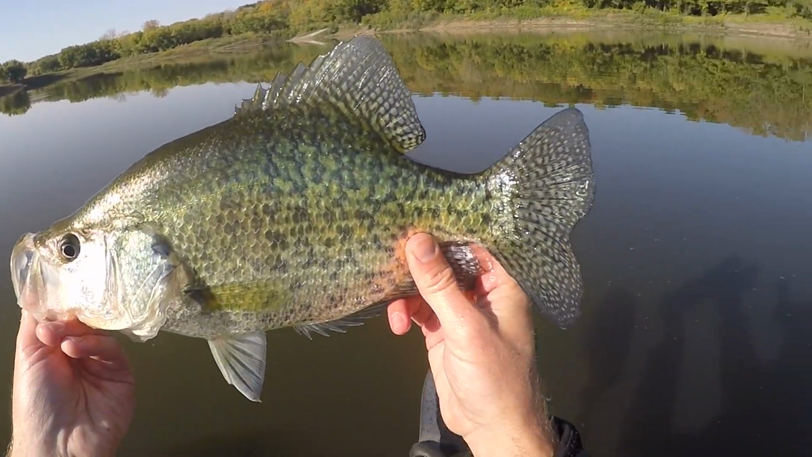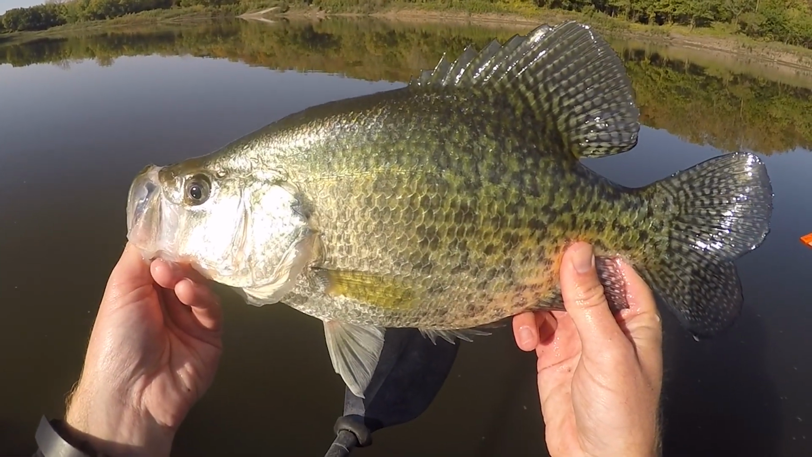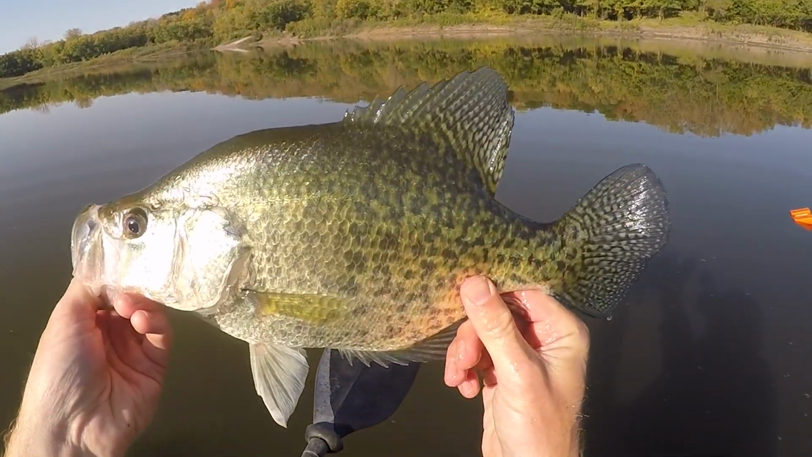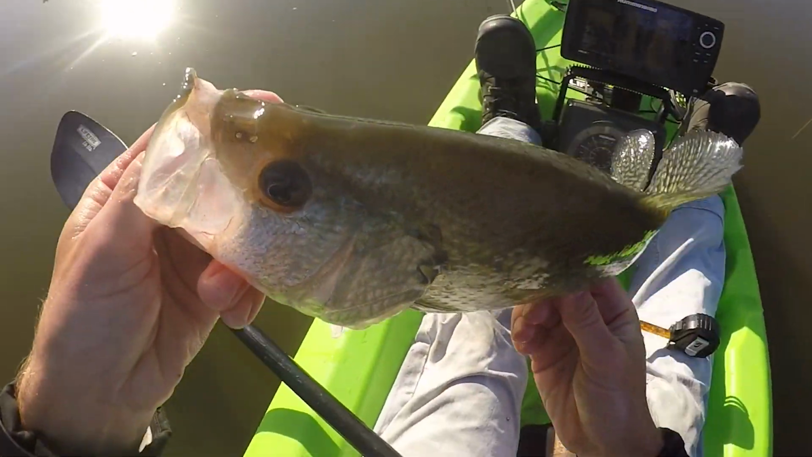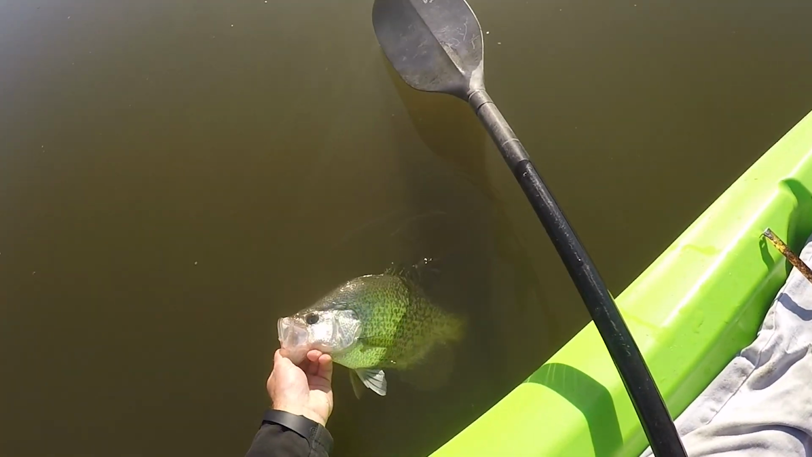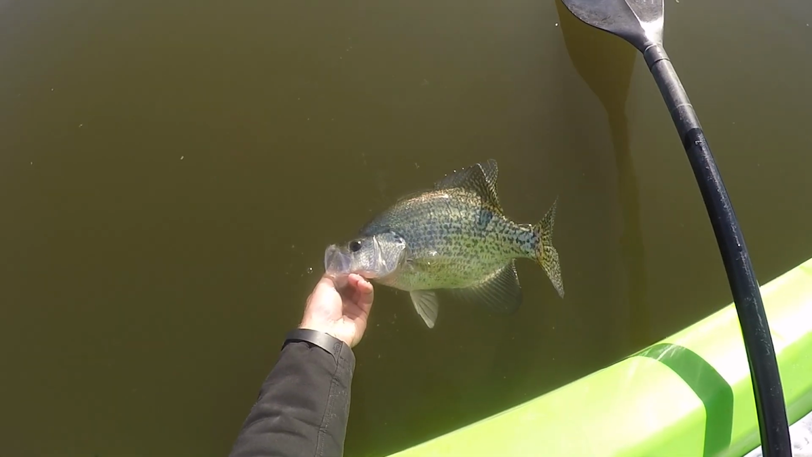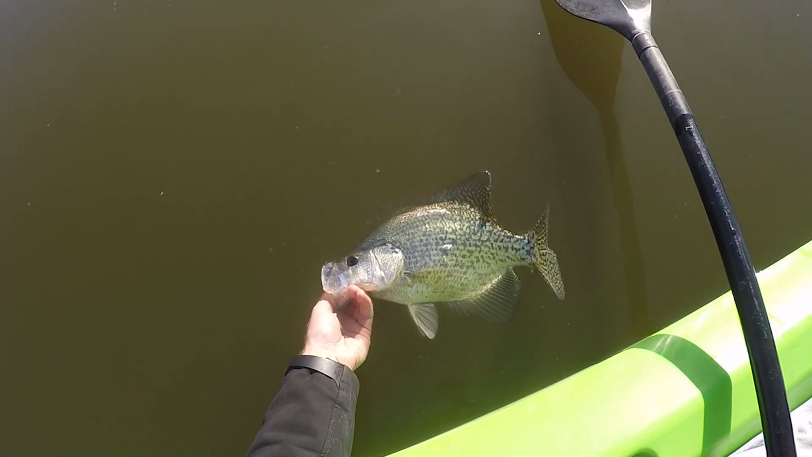Just the juice. Giant. That might be bigger than my first one. Insane. Get that fish back. He's been out long enough. I swear by it, guys. That is what pays off from just being quiet. Look at that fish.